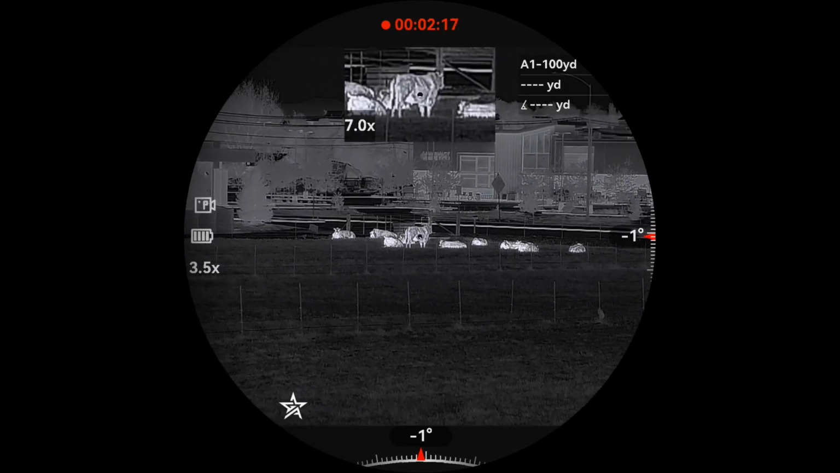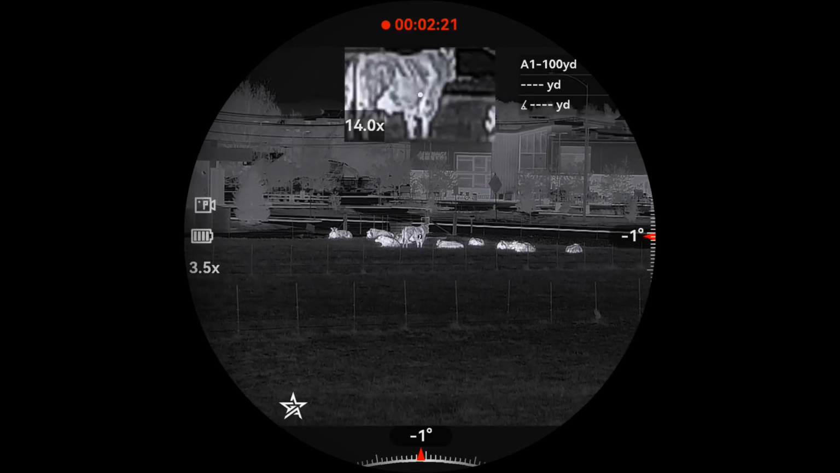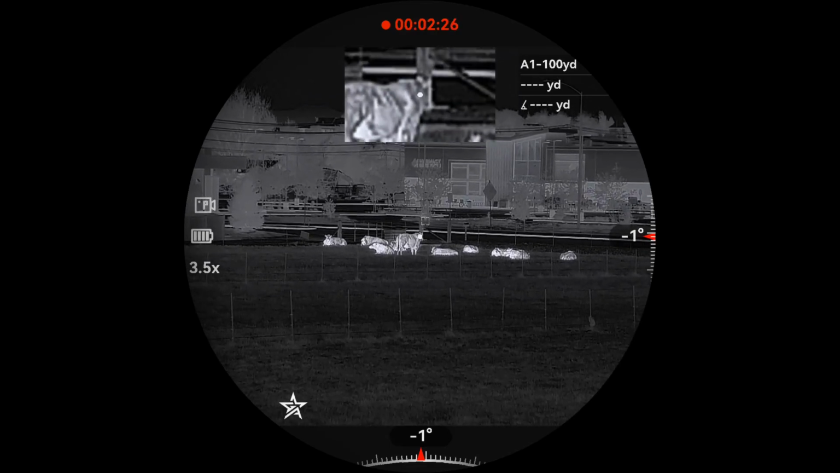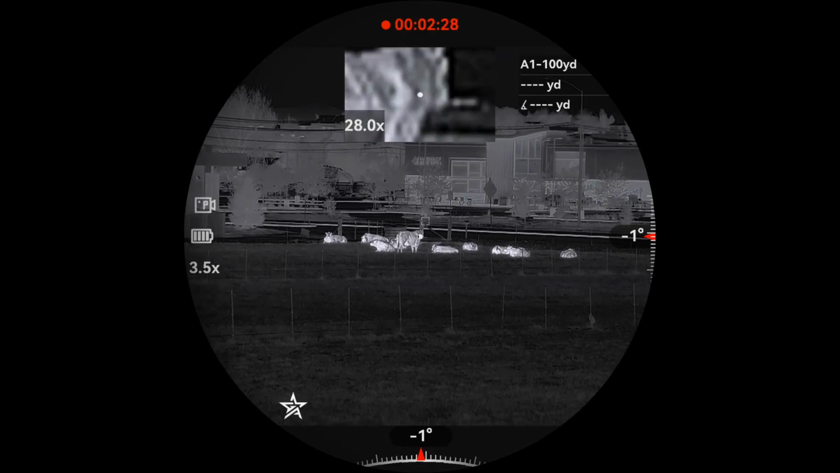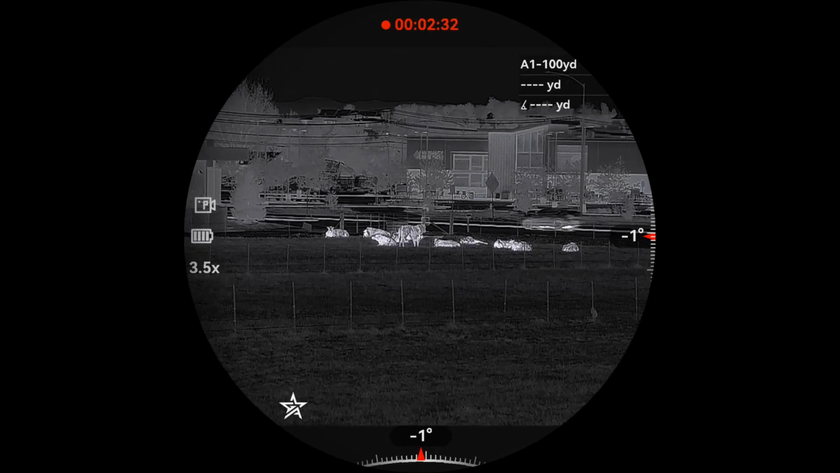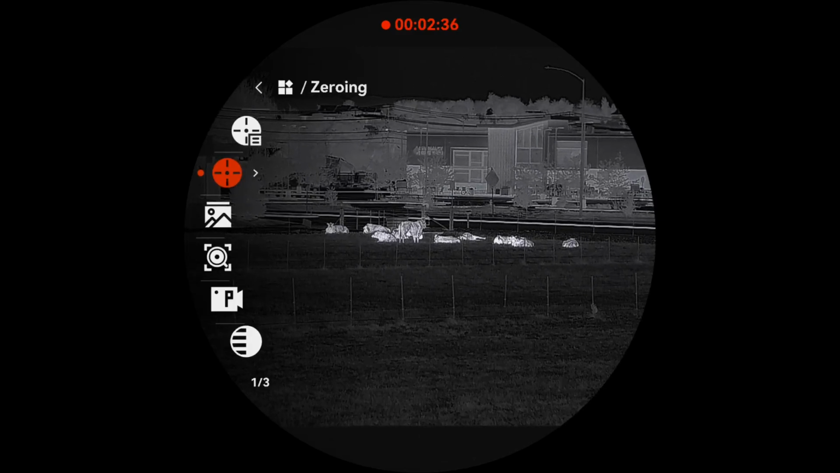Let's jump in here and try it. So there is what it looks like when you do picture-in-picture, and then when you zoom in, it lets you keep the wide field of view with your main screen, and then just in the picture-in-picture it zooms in. So you can zoom all the way in. That's how that works. Now let's check out the Zoom Pro.